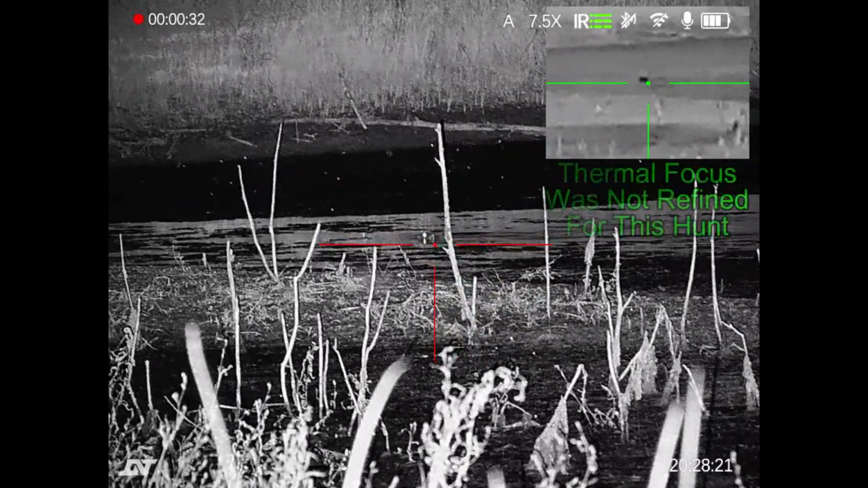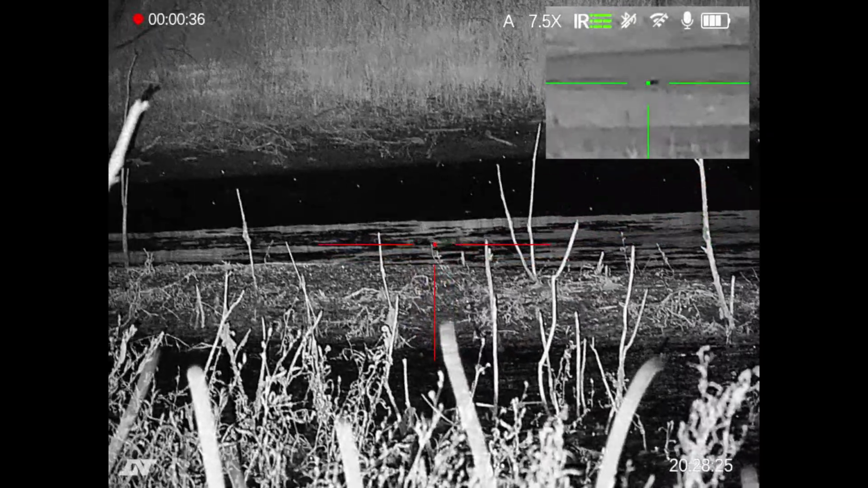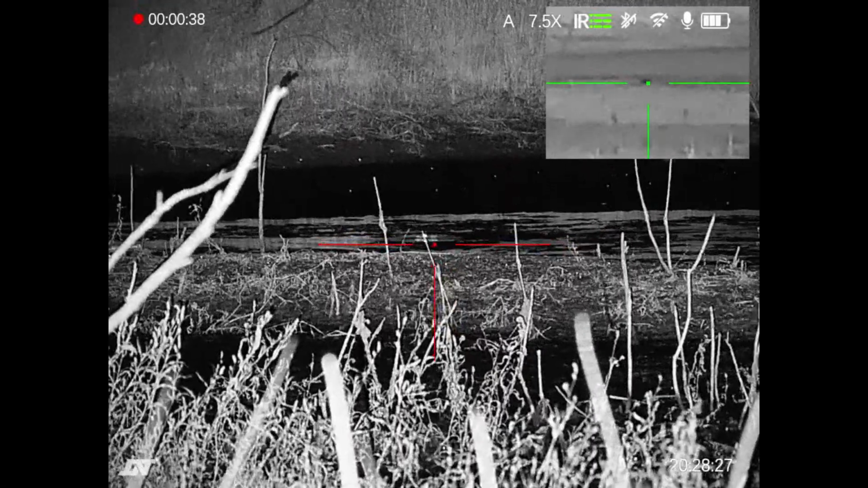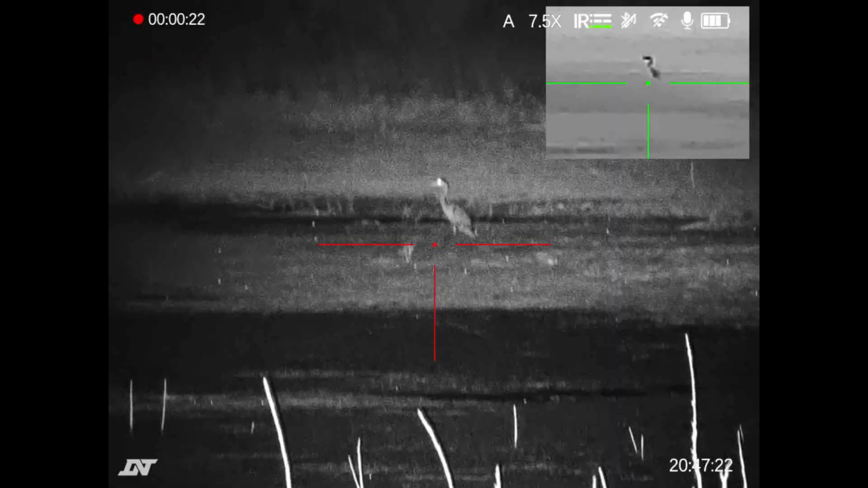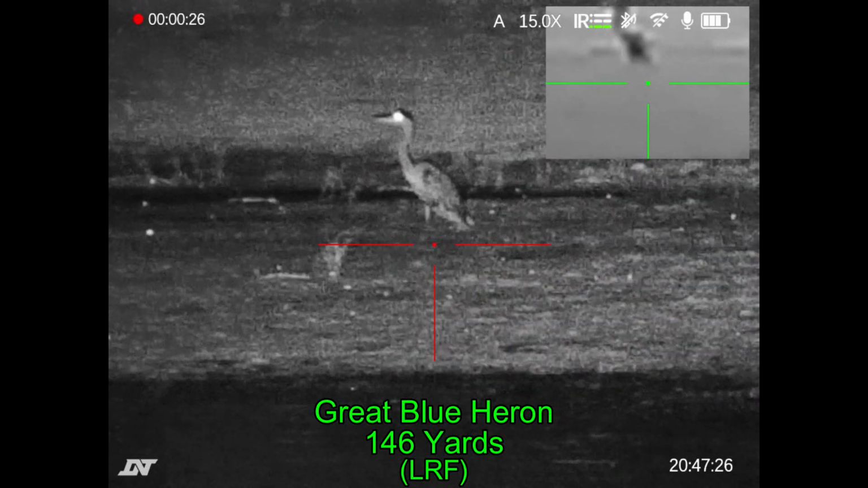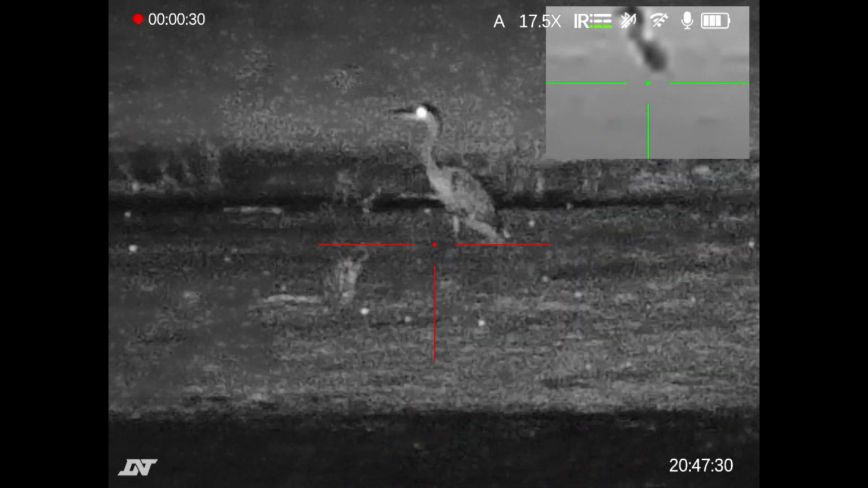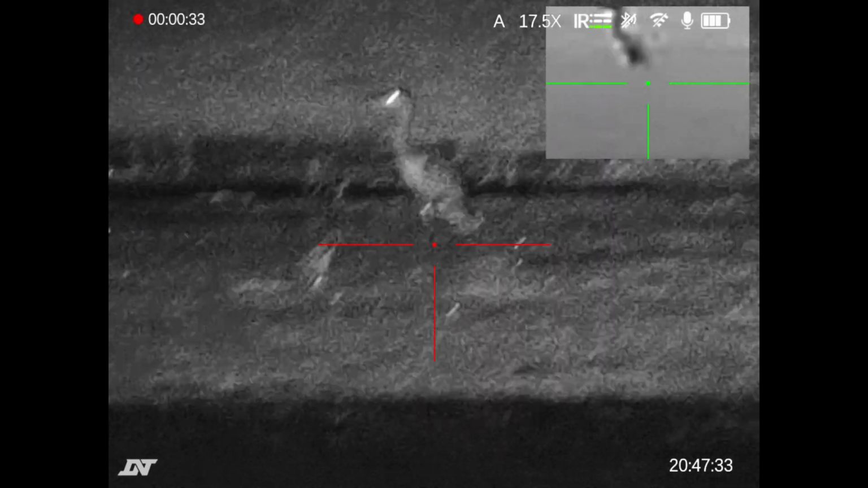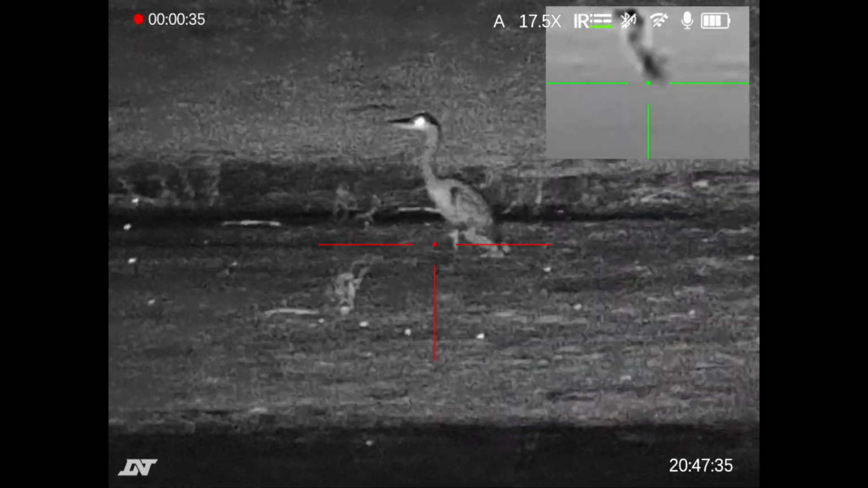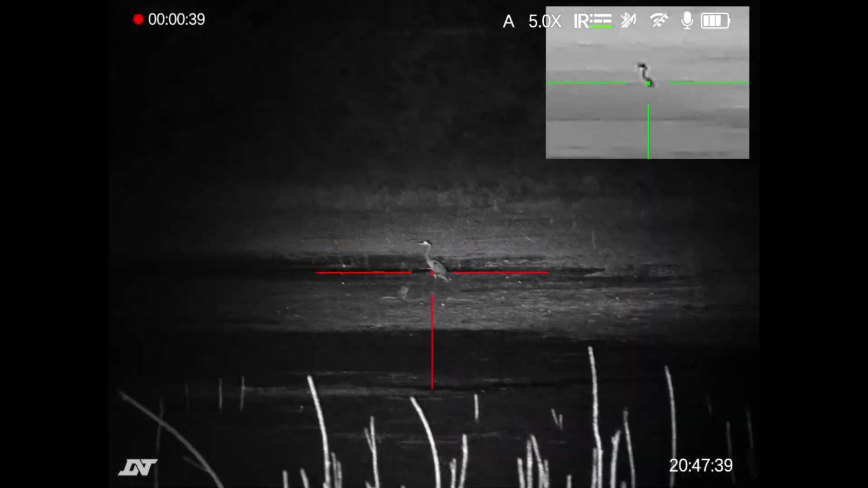I never got a shot at this guy. And for those of you paying attention, my thermal isn't focused exactly right. I did not adjust the thermal because I wasn't using it as my primary optic. I just needed to see where the animals were in order to get the digital night vision onto it. This is going to be a great blue heron out there at about 146 yards, and I'm ramping through the various levels of zoom and focusing the digital night vision. That's a nice image. Unfortunately, a lot of the bug activity has finally calmed down.